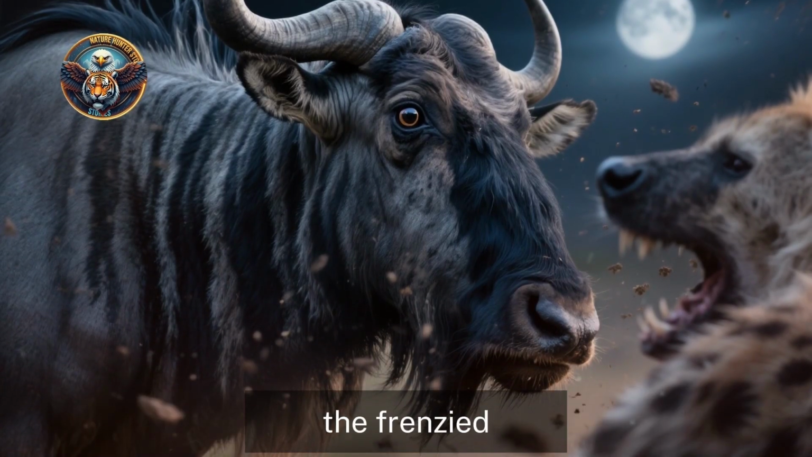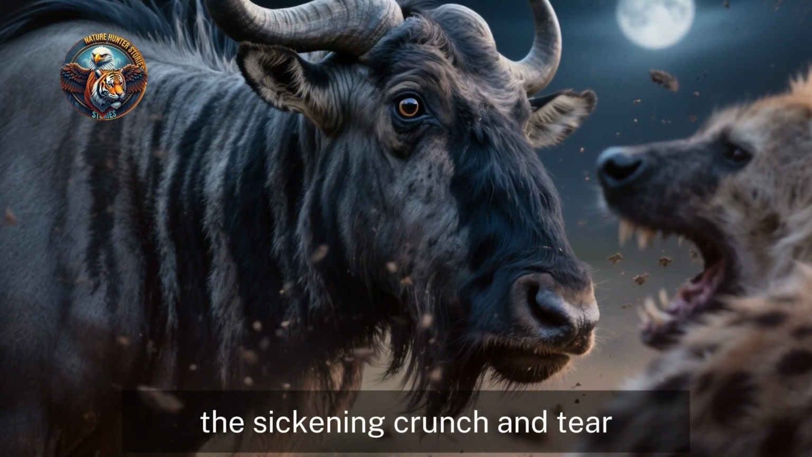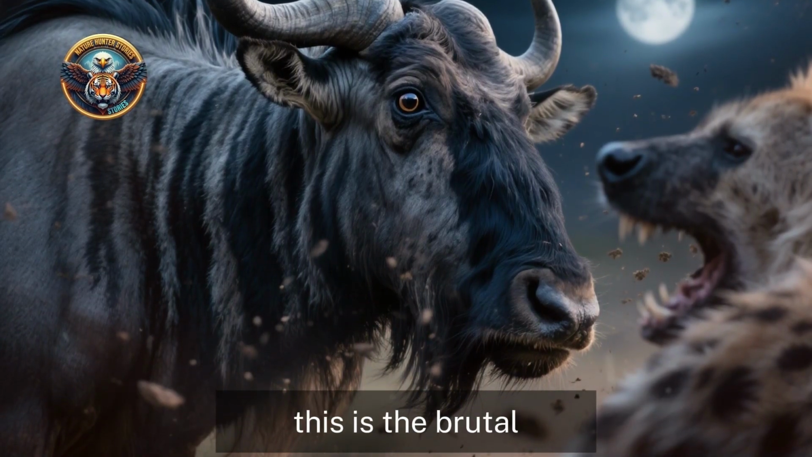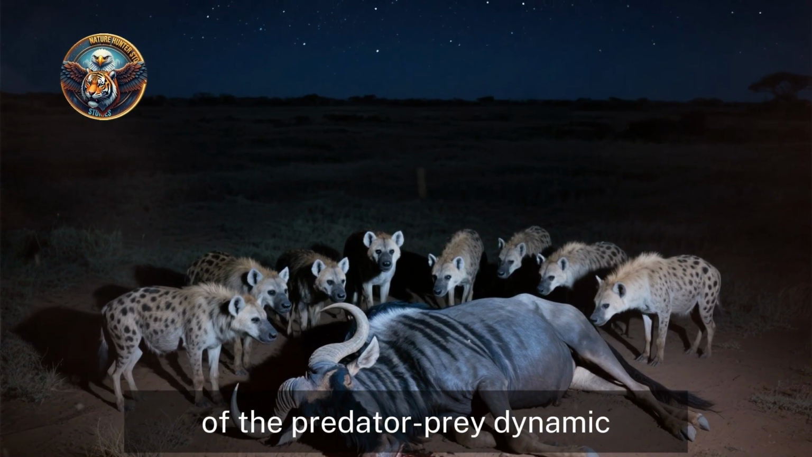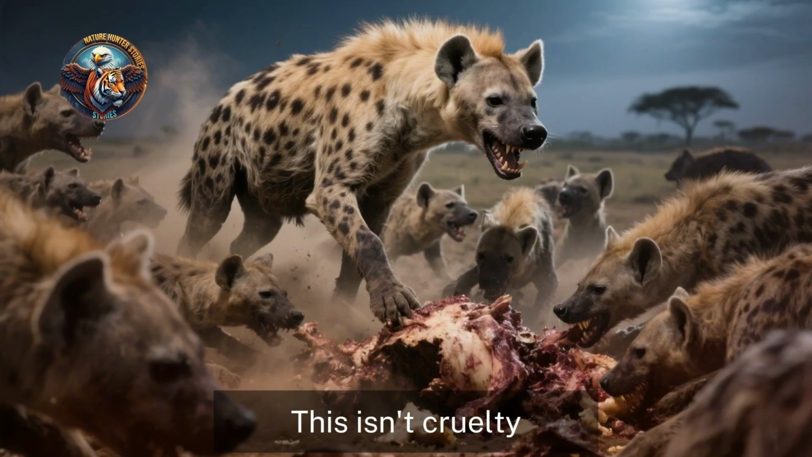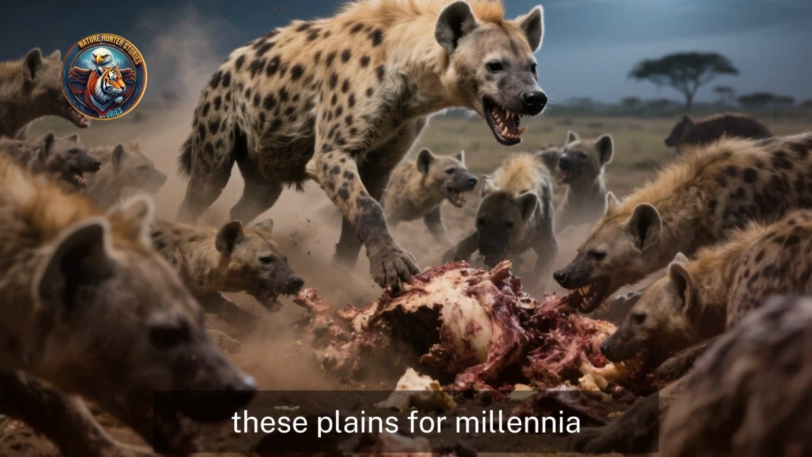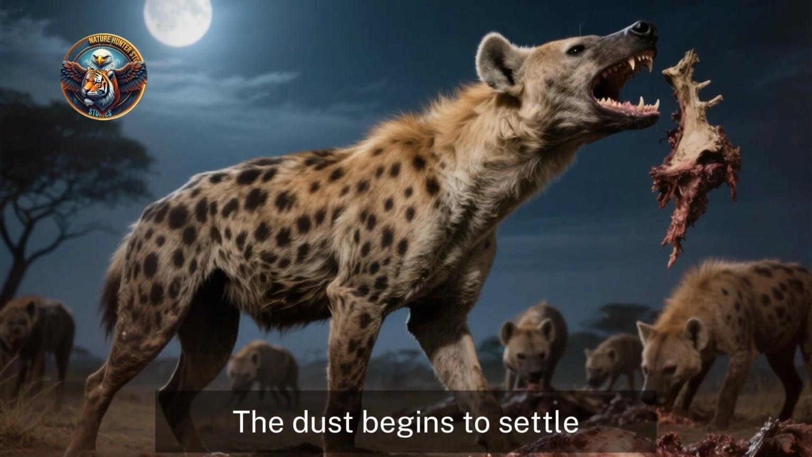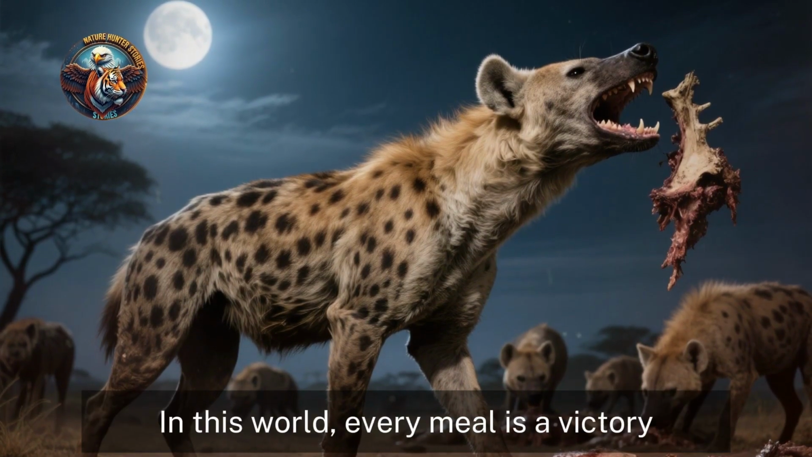This is the brutal, unfiltered reality of the predator-prey dynamic. This isn't cruelty, it's survival, a visceral and primal ballet that has played out on these plains for millennia. The dust begins to settle, revealing the clan swarming their hard-won meal. In their world, every meal is a victory, every hunt a testament to their incredible endurance and strategic brilliance.